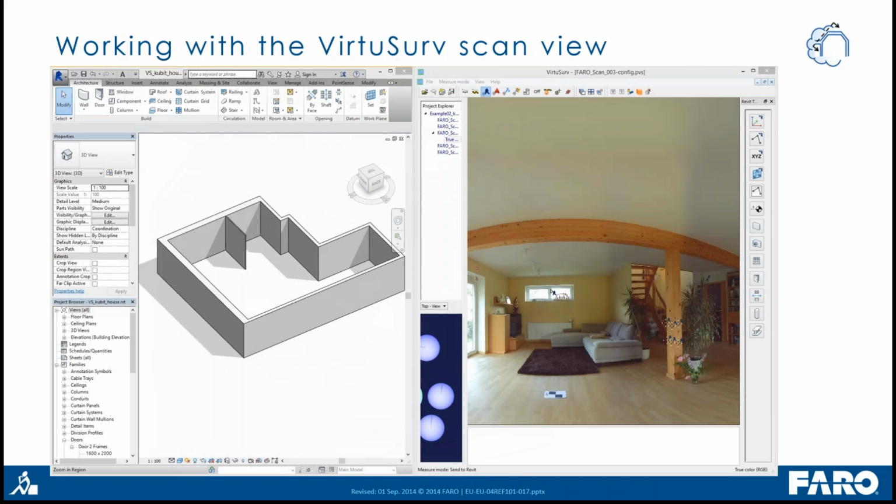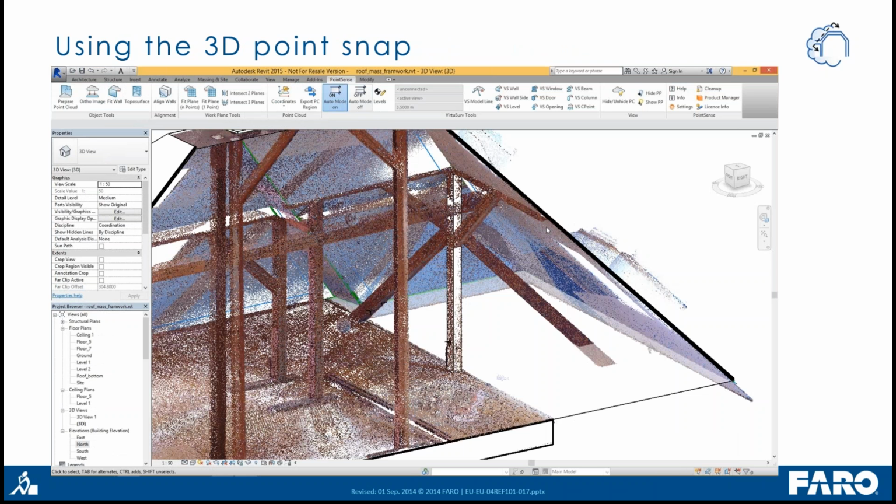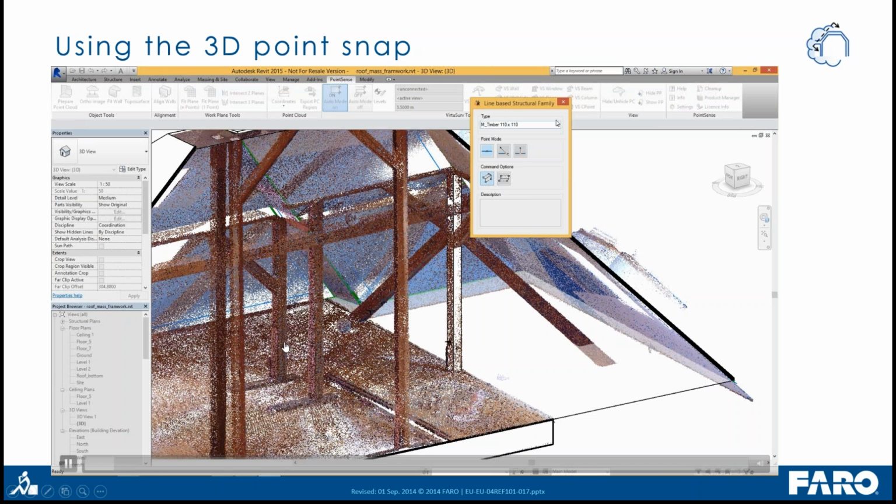If you already know these Virtusurf commands, now we have with PointSense a very big improvement of that. Now it's also possible to use all these commands, windows, doors, columns, beams, together with the Revit point cloud. And for that, PointSense provides a real 3D point snap.